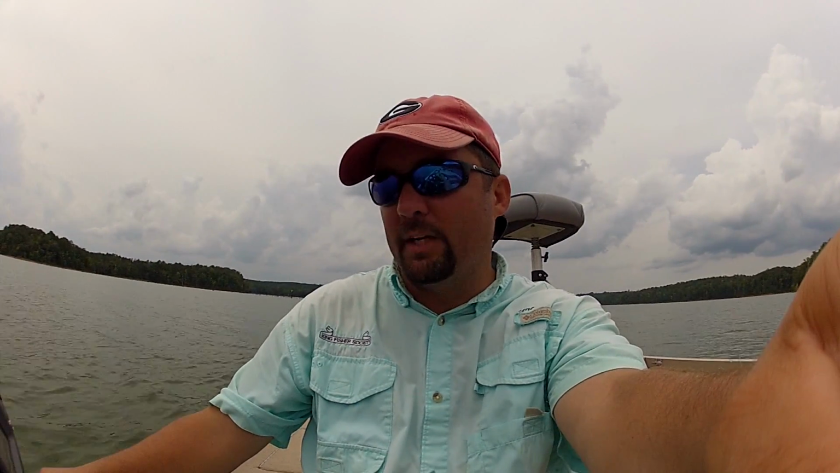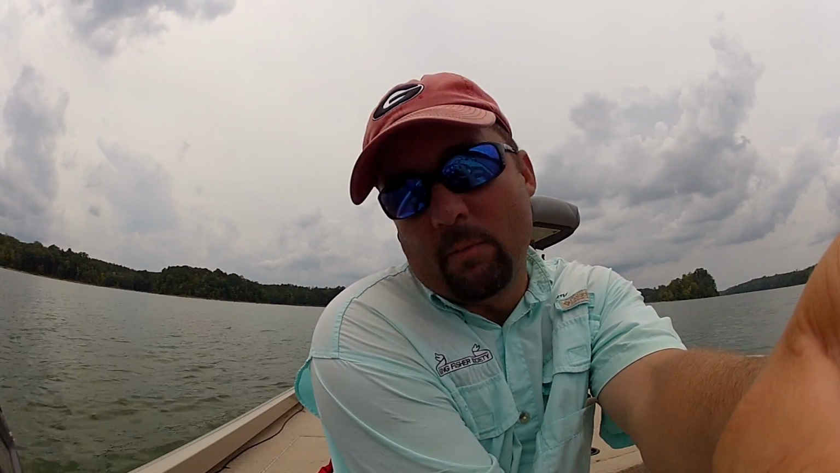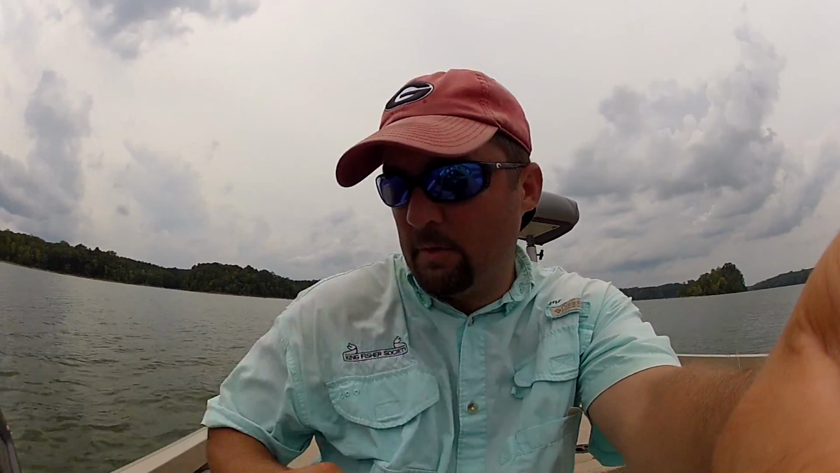Today I'm going to talk a little bit about how to read a depth finder. I'm going to show you a few things that just happen to be right here under the boat and around the boat that might help you guys out when you're out on the water trying to figure out what's underneath. So here we go. I'm going to crank up the motor. I'm going to try to talk over my motor because I'm going to move around a bit.